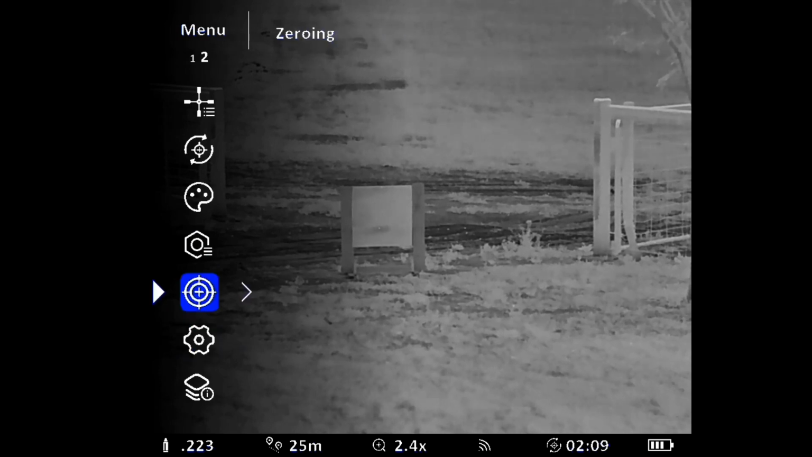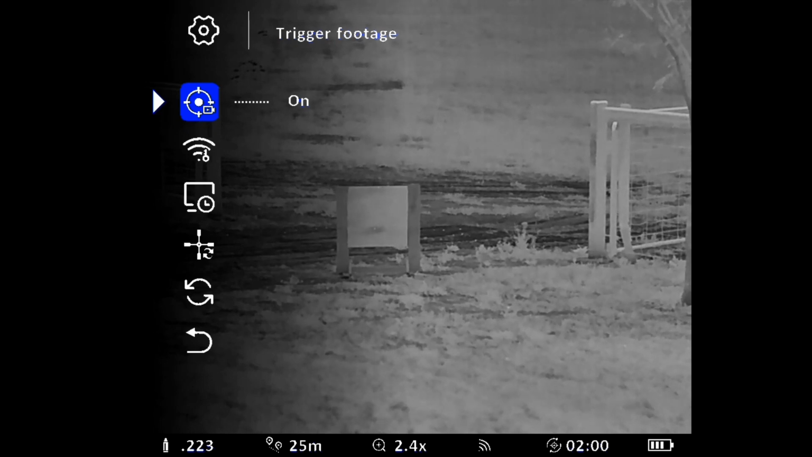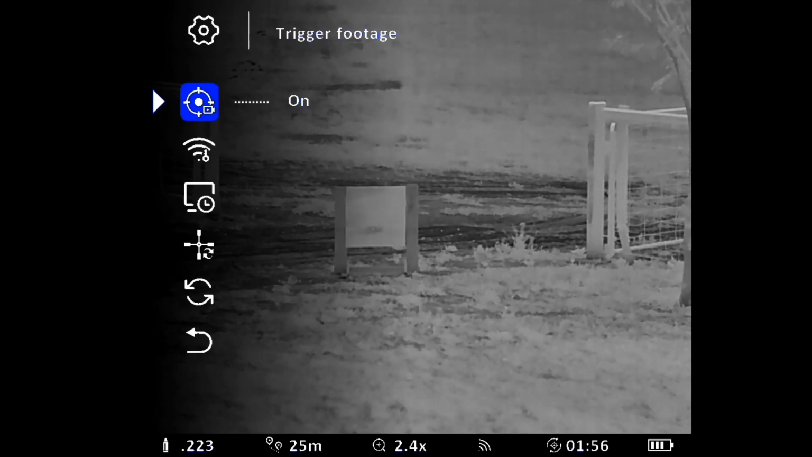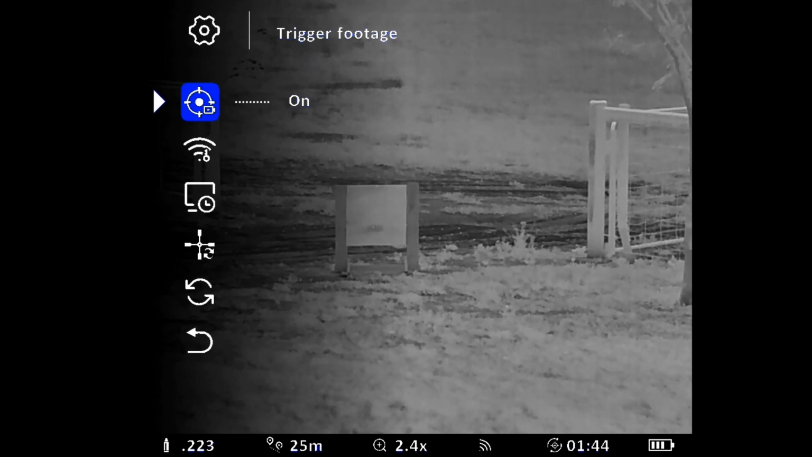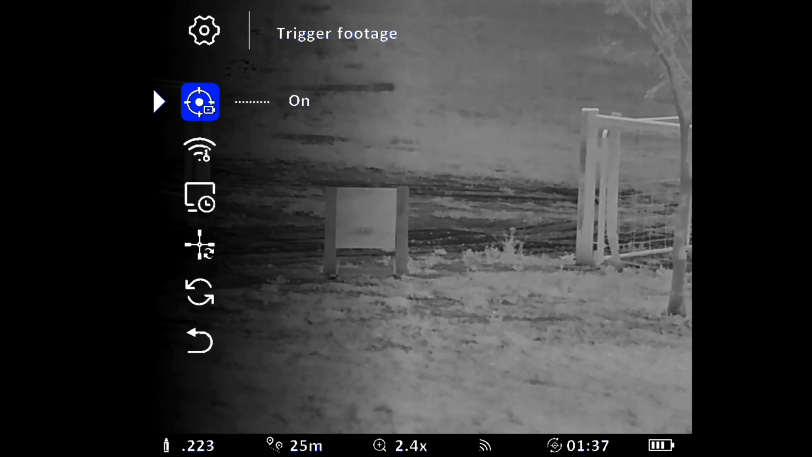There's your zeroing function, but I'll just go and show you the settings. You can turn on your recoil activated video. That's the only way you can record on this scope, which is a bit of a downside. I kind of wish they had a button to record, but it's only when you recoil, which is pretty sensitive too, so often just cycling your bolt will activate the video, so it's usable.